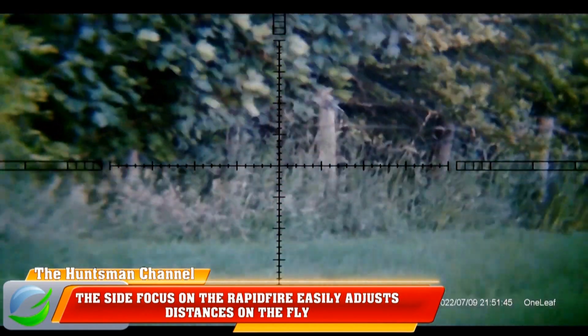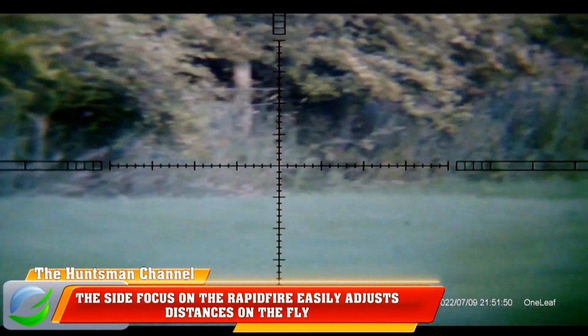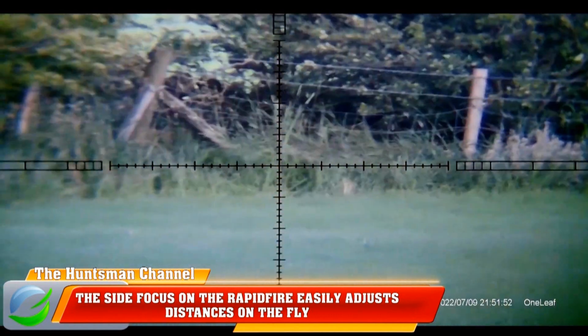So the magnification on the Rapidfire Plus scope is on 10 at this moment, and the Commander NV100 on normal mag.